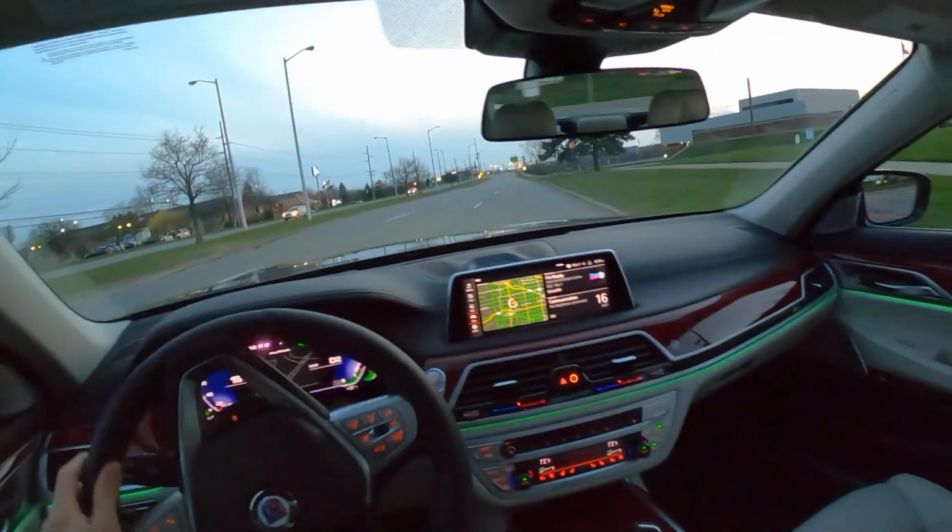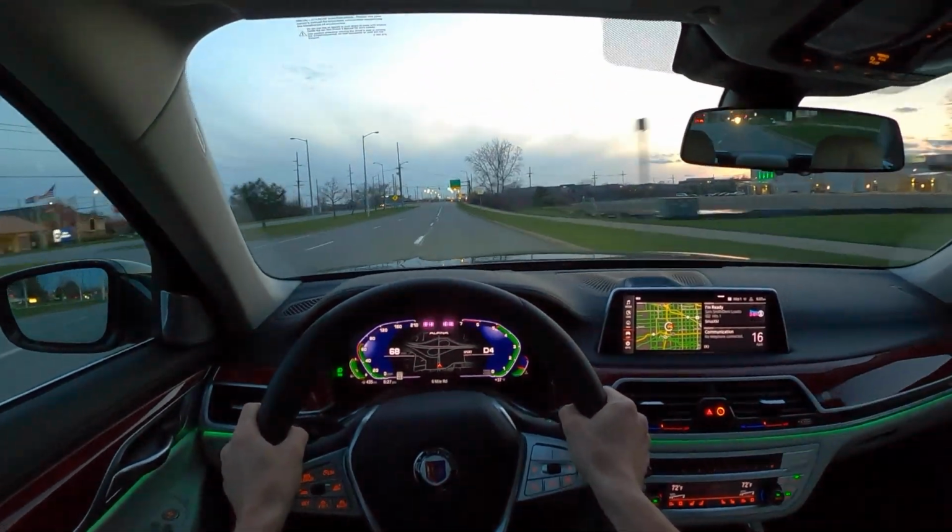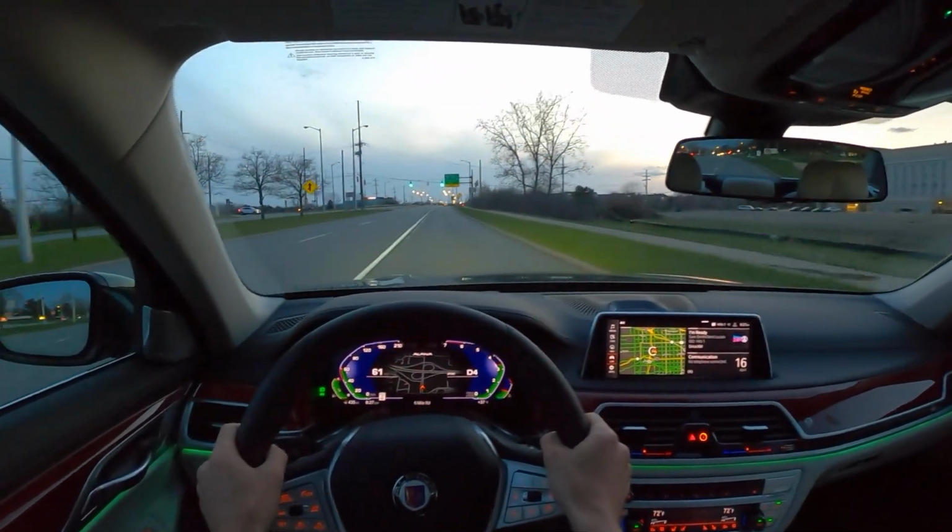It is so smooth and so comfortable and so insanely fast.